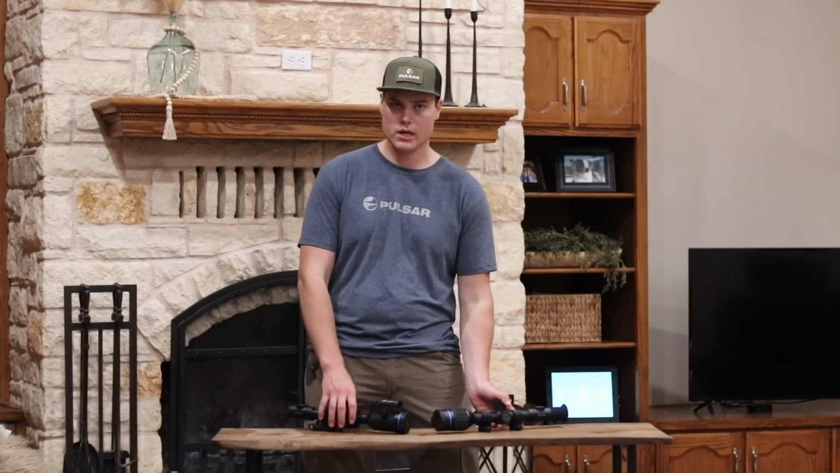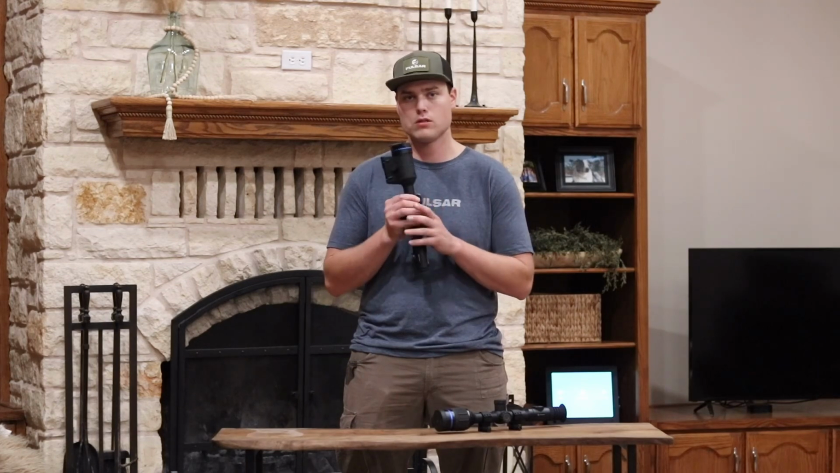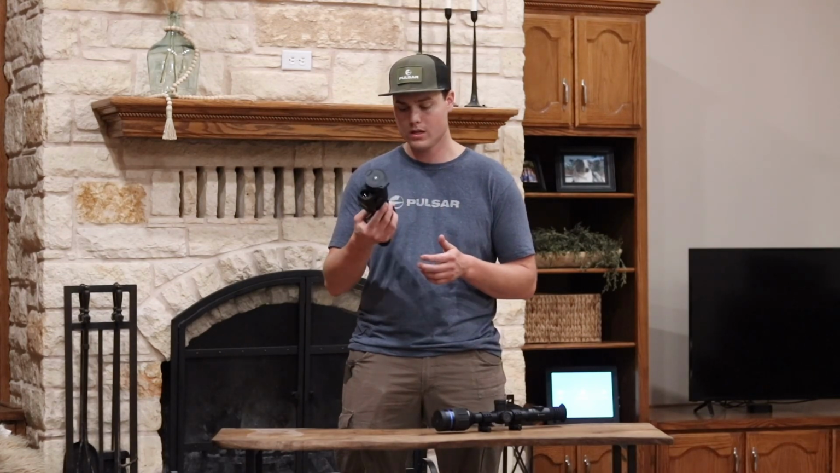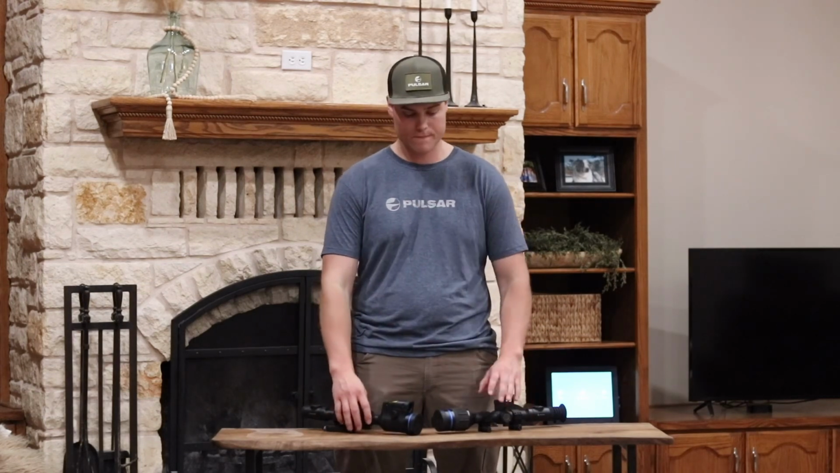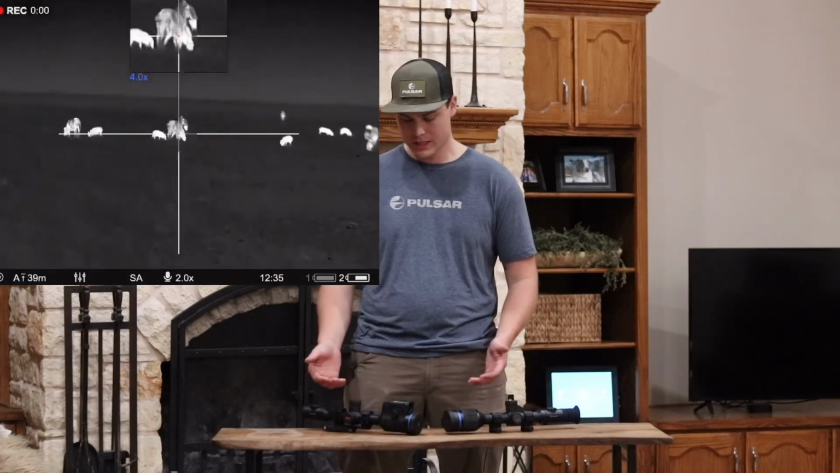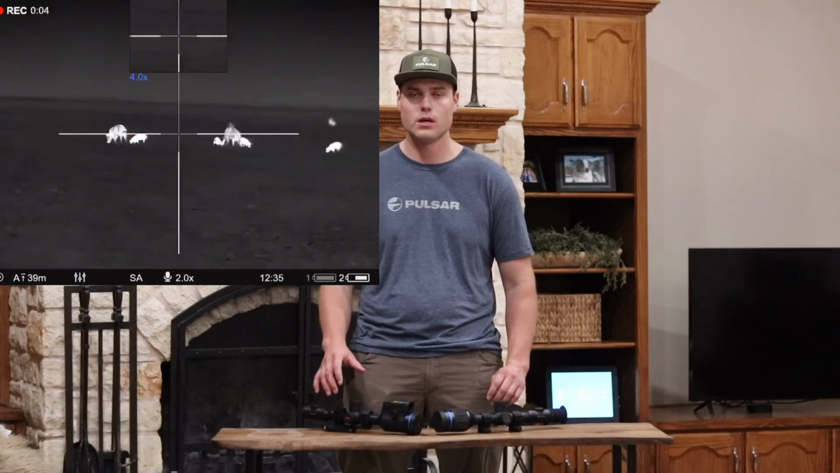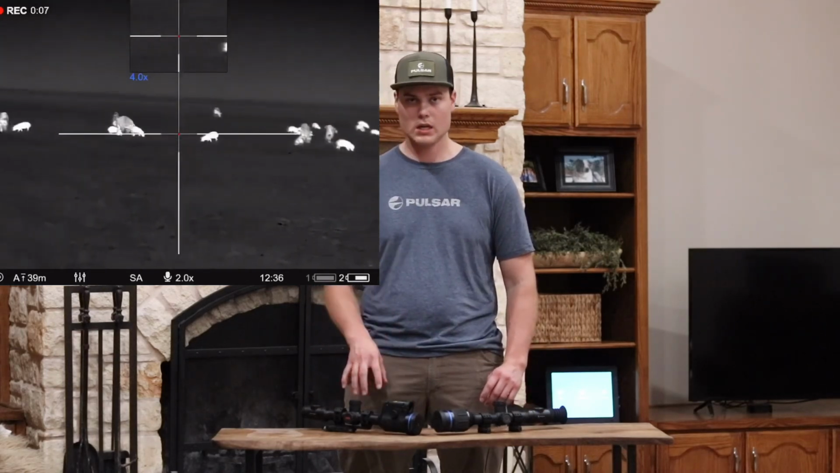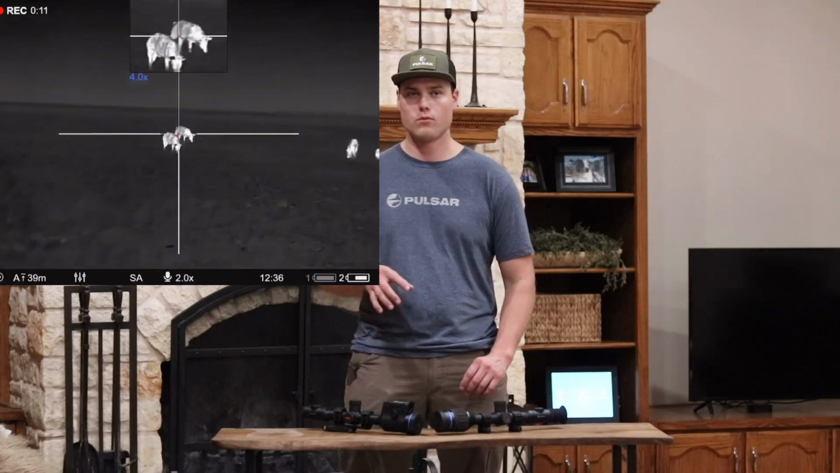I don't really try to get it exact, but on this one I decided to go with the American Defense QD mount, and so it is a much closer return to zero. I can feel a lot more confident in it than this one, so I did notice that. The other thing I did notice, and maybe I just haven't played around with some of the other units enough to notice, but zooming in and zeroing this unit has gotten a lot more precise.